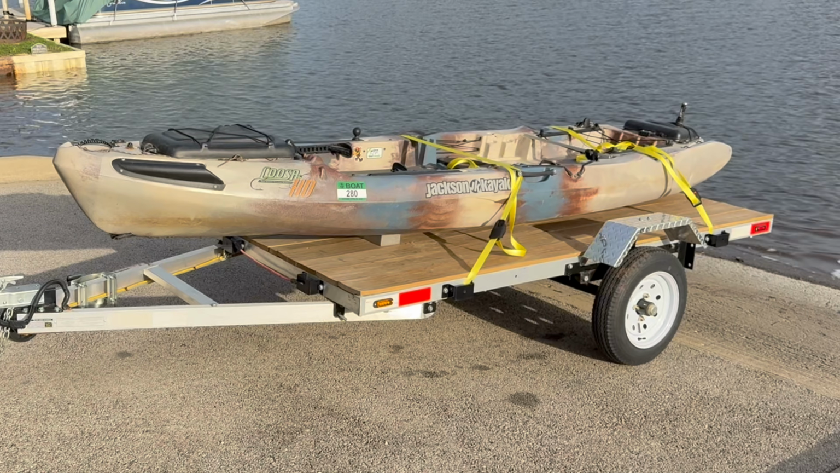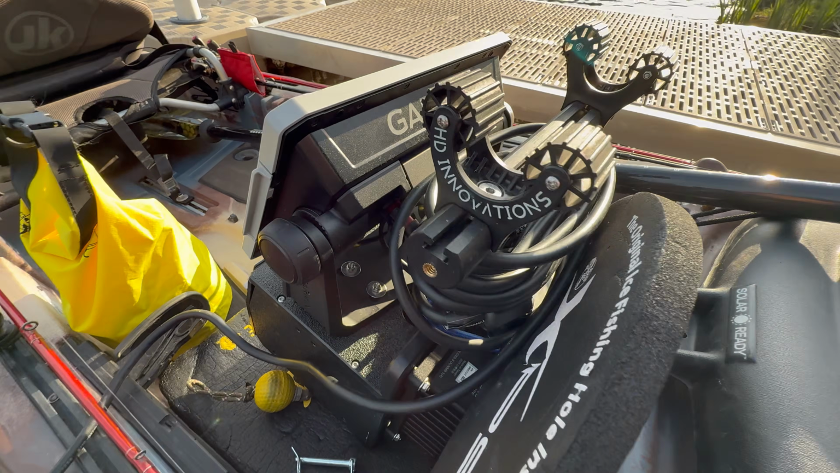Today we are going to be taking the kayak out for the first time this year, and I am super excited because I actually finally got a trailer for it. So we're going to be utilizing this a lot more this year. It's also going to be the first time that I'm rigging up my LiveScope on my kayak. So I'm super excited. Hopefully we can find some fish and get on them.